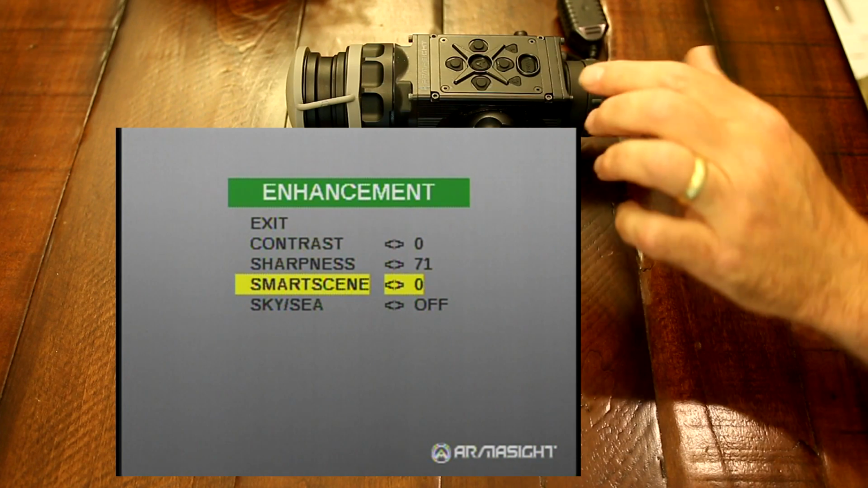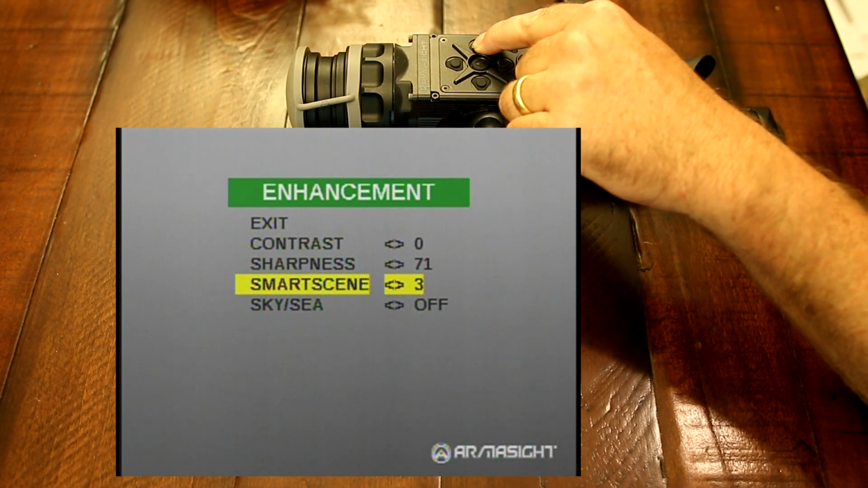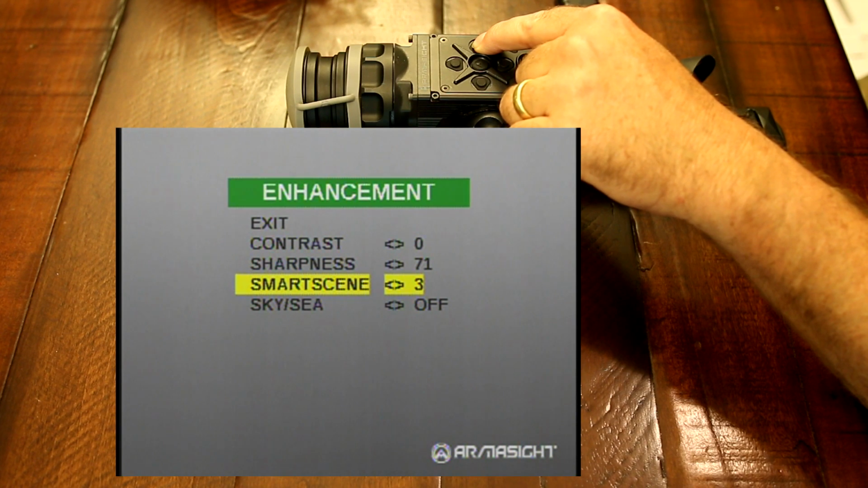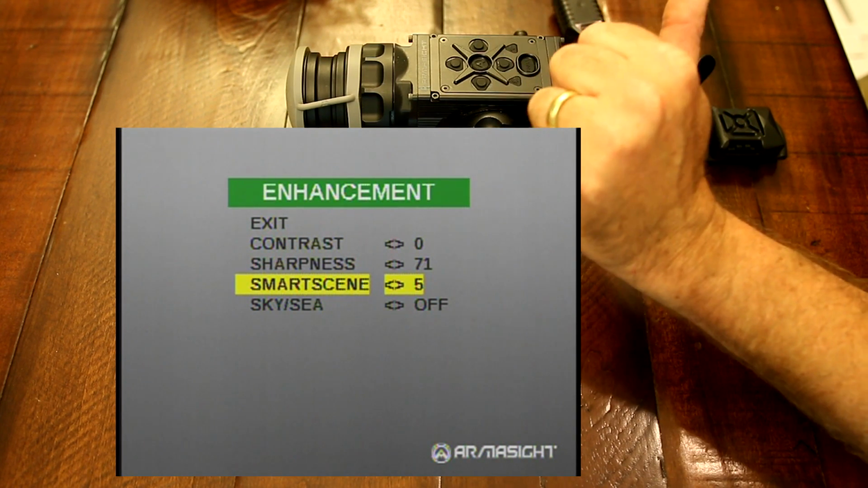What will happen with Smart Scene is, as you increase the value here, it will detect the slight difference, and actually enhance your target and make it stand out more against a background that is of similar temperature. So you can take that from 0 to 100.